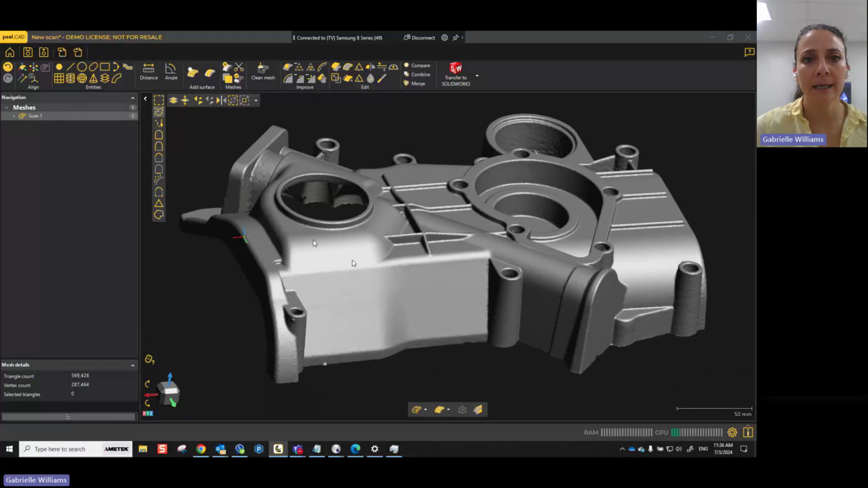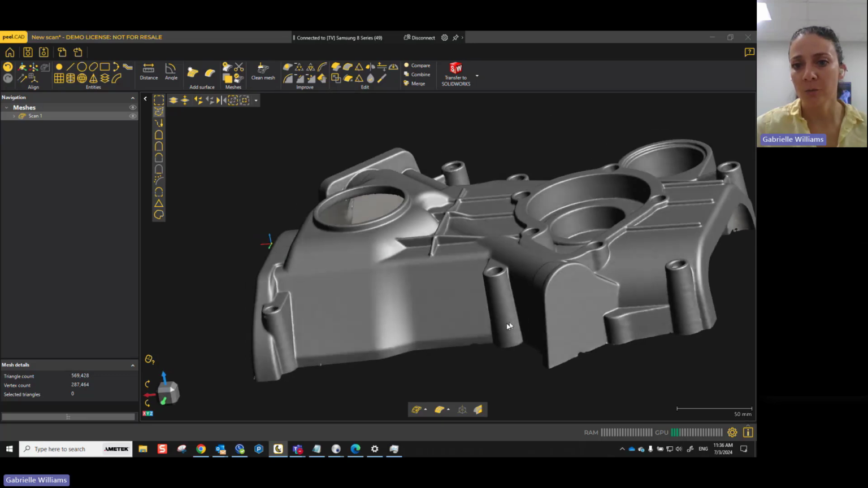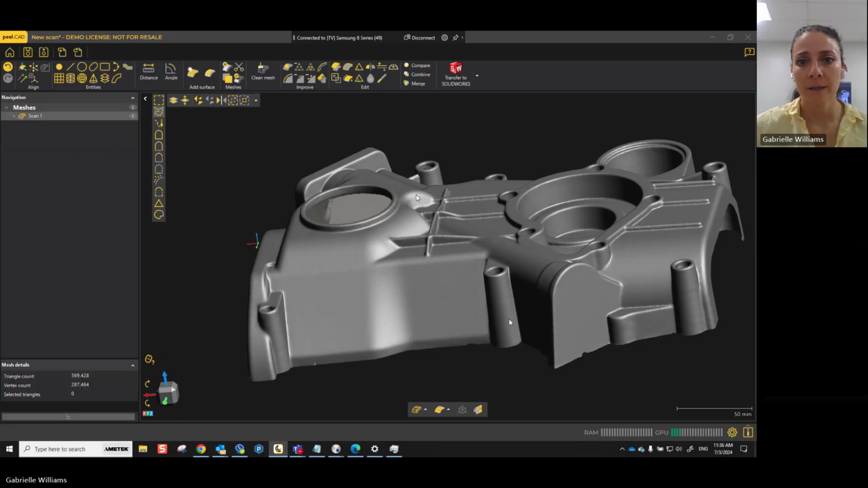Okay, so I'm going to go ahead and do smooth mesh. That's going to clean up my mesh a little bit here. Okay, so for example, now you can see the mesh is a little bit cleaner there. I can also choose it to go to high if I'd like. What high looks like there. So it's even smoother than before.